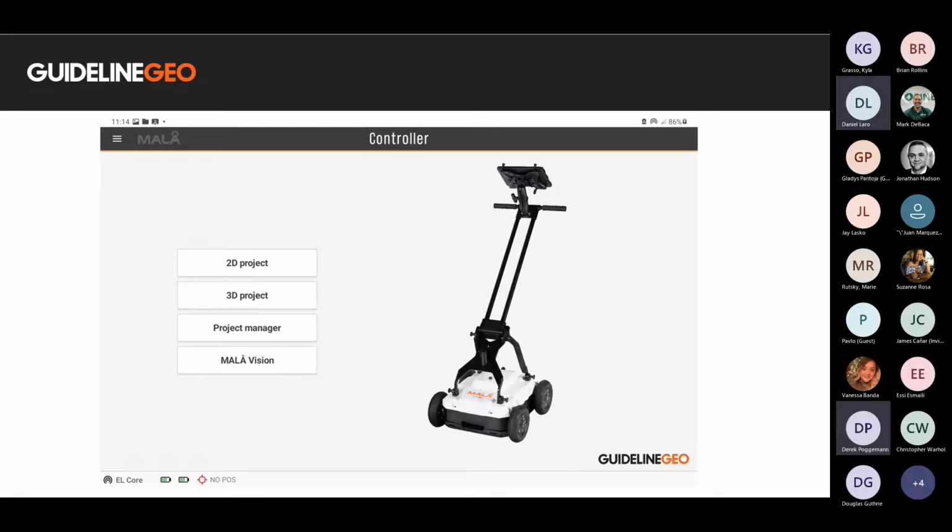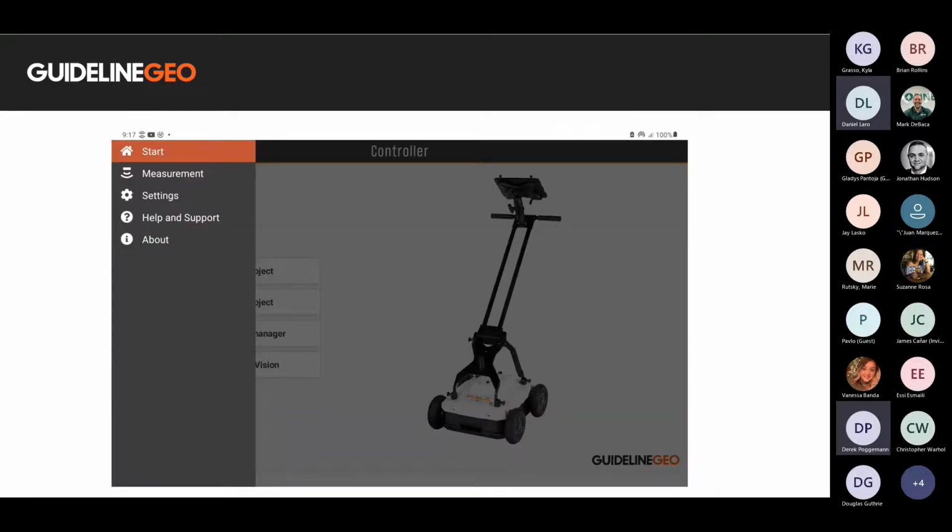If we now turn our eyes to the top left of the tablet, we will see three lines, and we'll click that menu option now. After clicking the three lines, we can see our menu options. If we started a measurement, we can always go right back to it from this menu by clicking measurement.